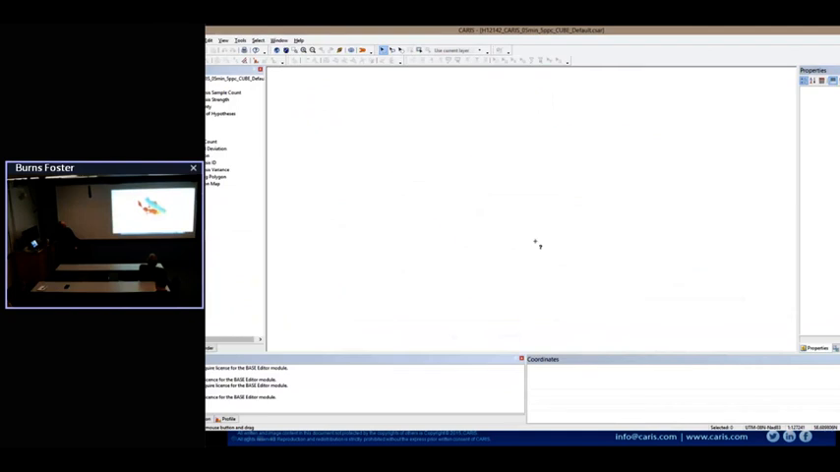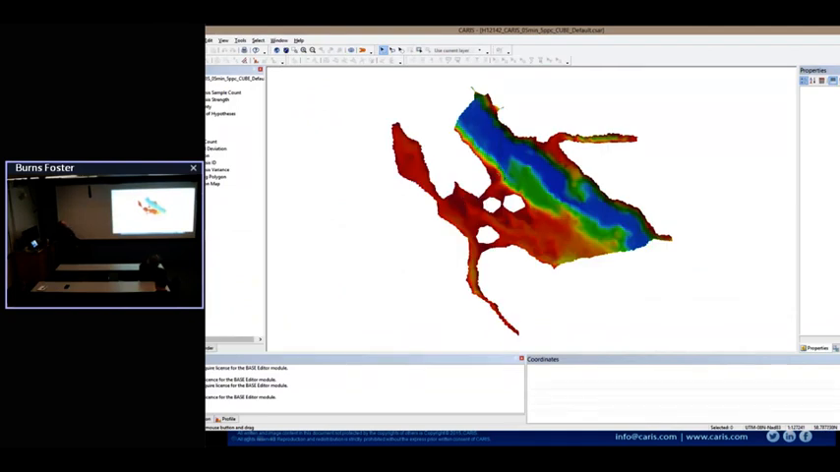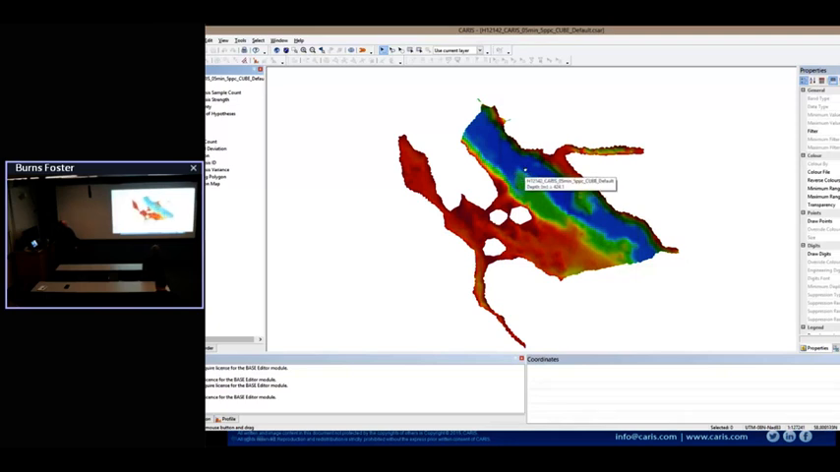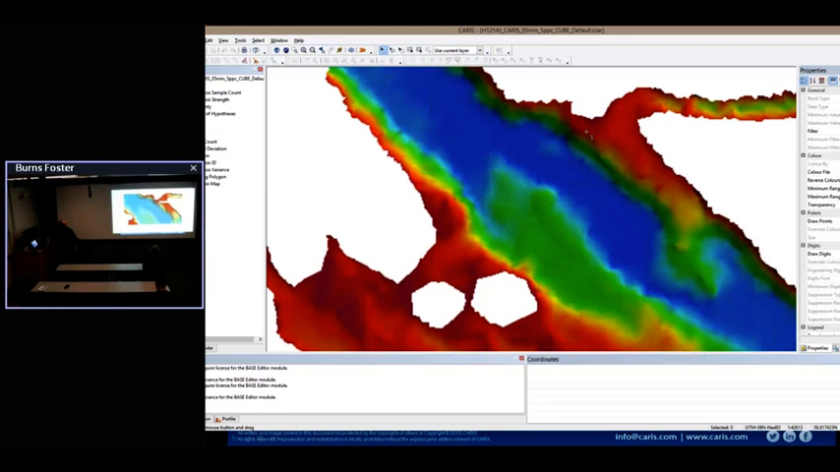So here is prototype CARIS software. This is a different NOAA data set. The great thing about this, it goes down to about 400 meters water depth across the bottom. This is a data set up in Alaska, H12142. So this is the shaded surface display.